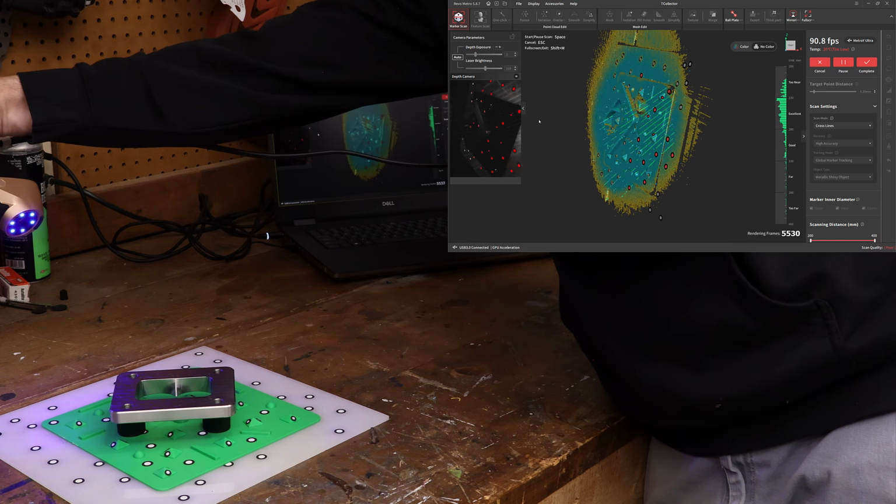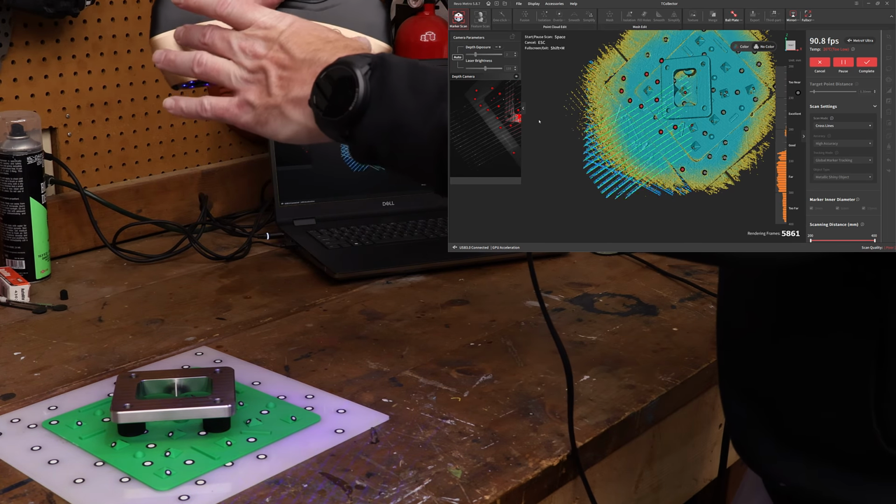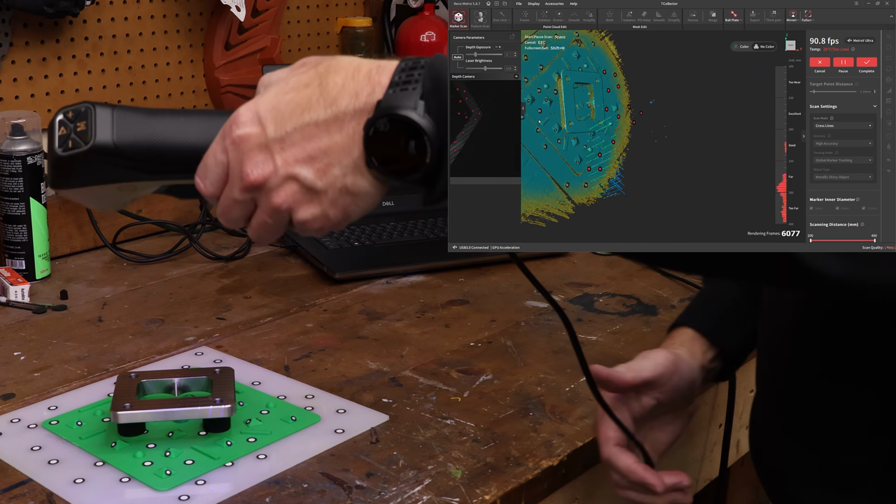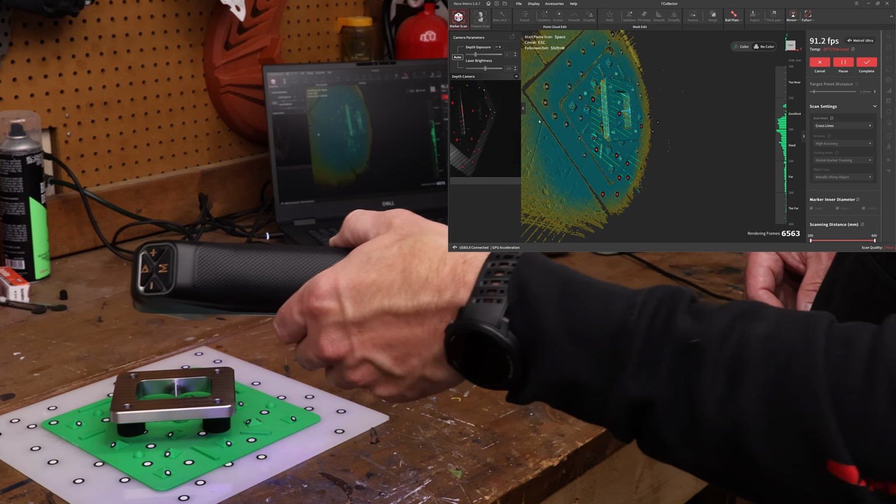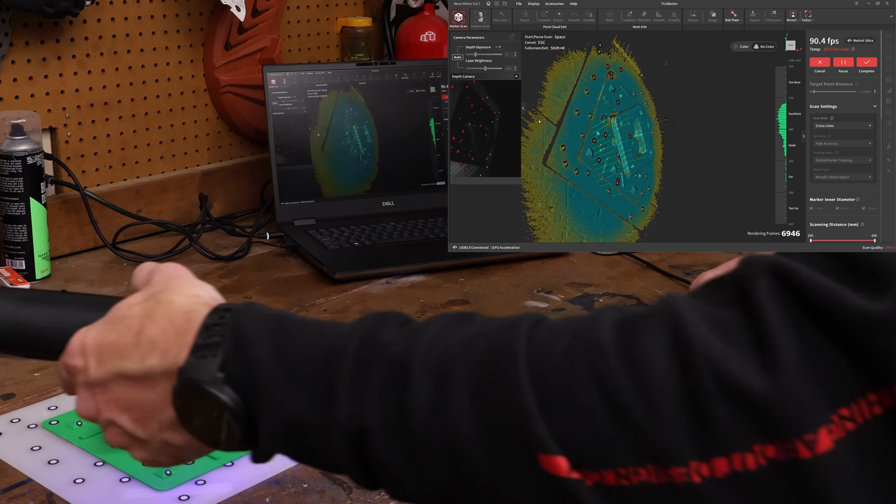If you haven't done any scanning before, another thing to keep in mind is that these depth cameras are basically like your eyes. And so when we're scanning over edges or around corners, both of the depth cameras need to be able to see what we're scanning, or it can't tell where those points need to be in 3D.